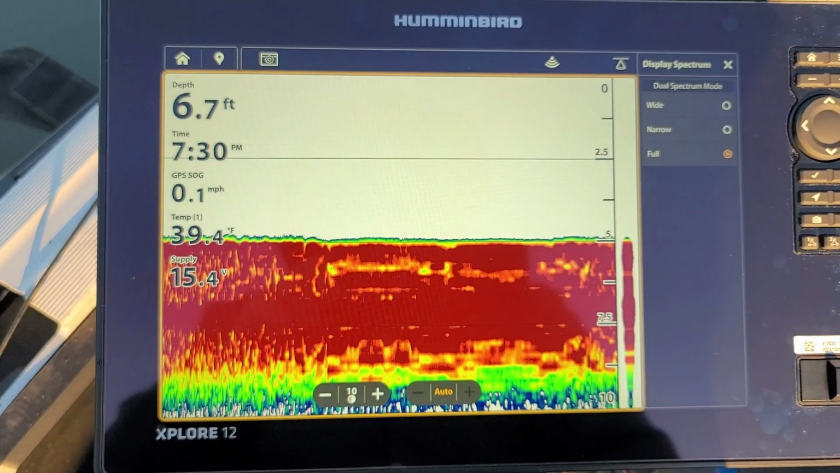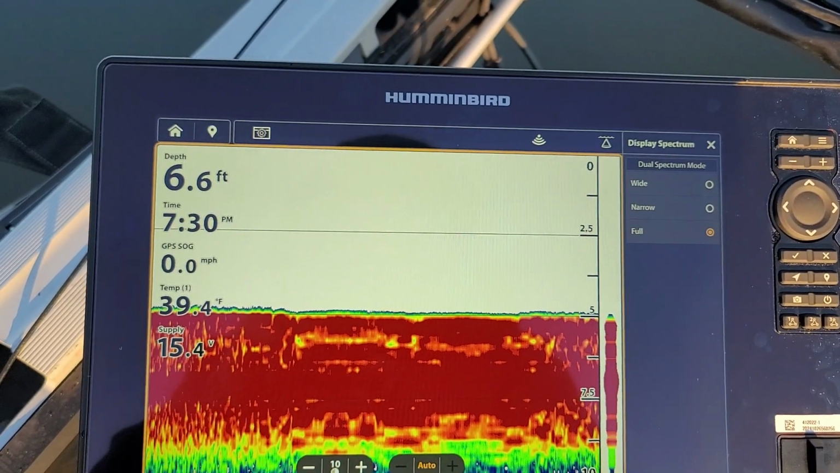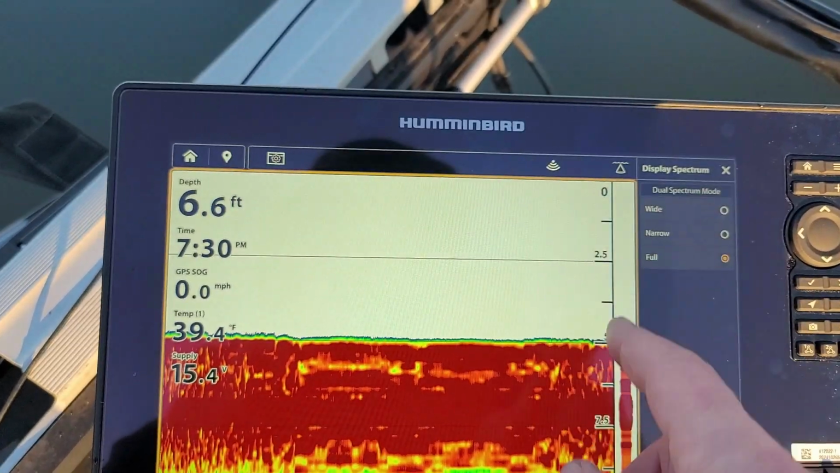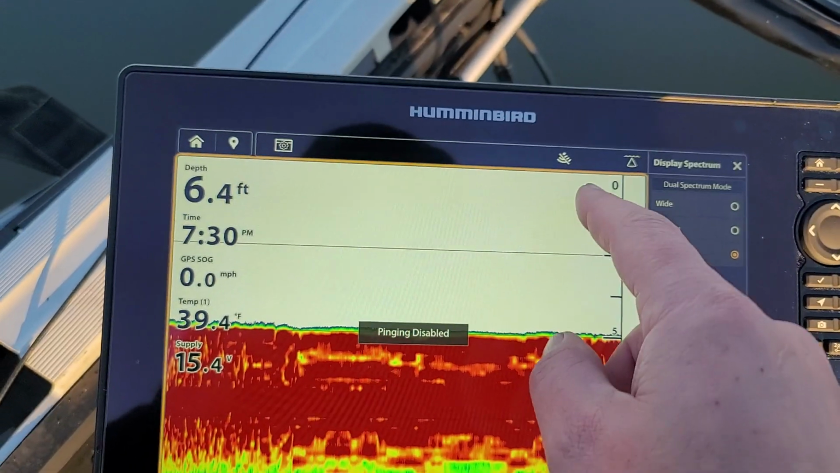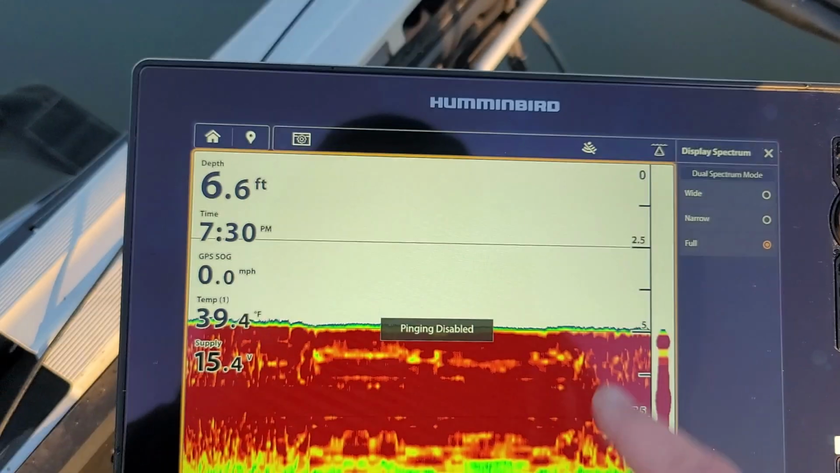What's that there? Oh, dual spectrum mode. So you can change if you want it wide, narrow, or full. That's super cool. You got your network. Oh no, that's the pinging. So you can instantly turn the ping off right there. That's cool.